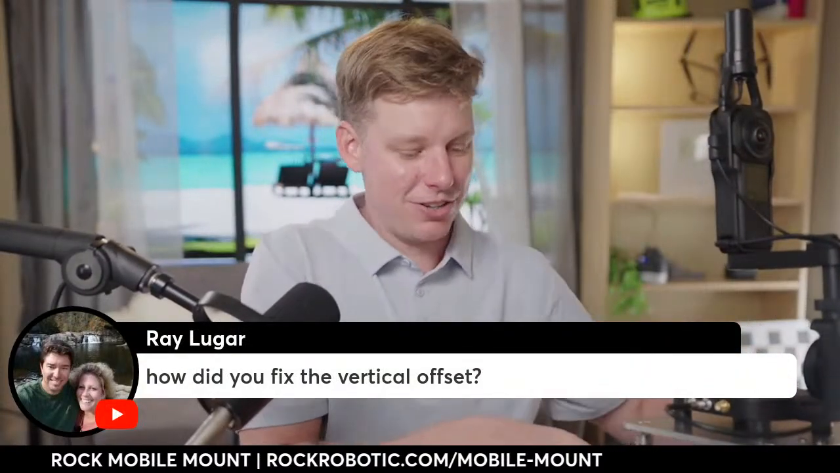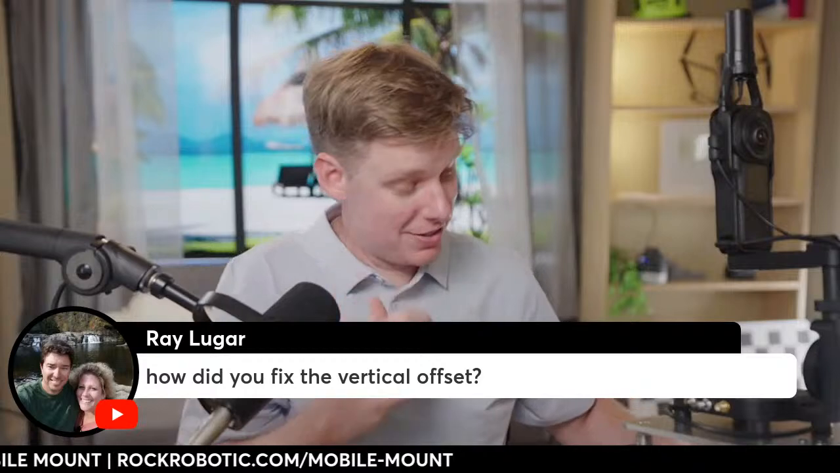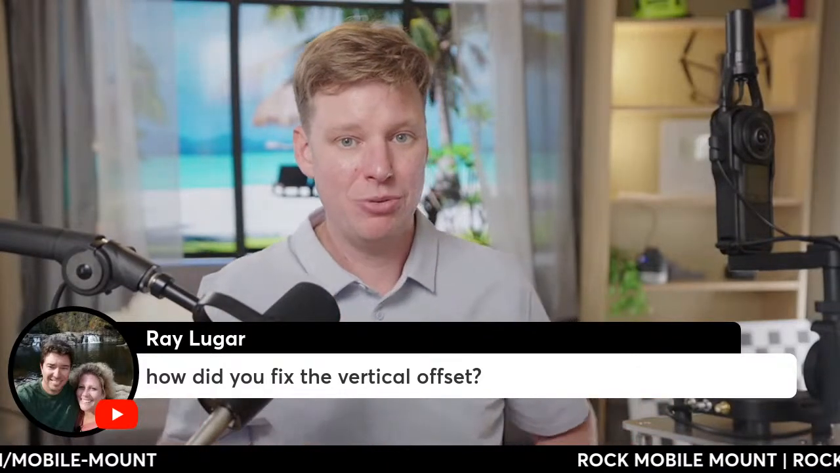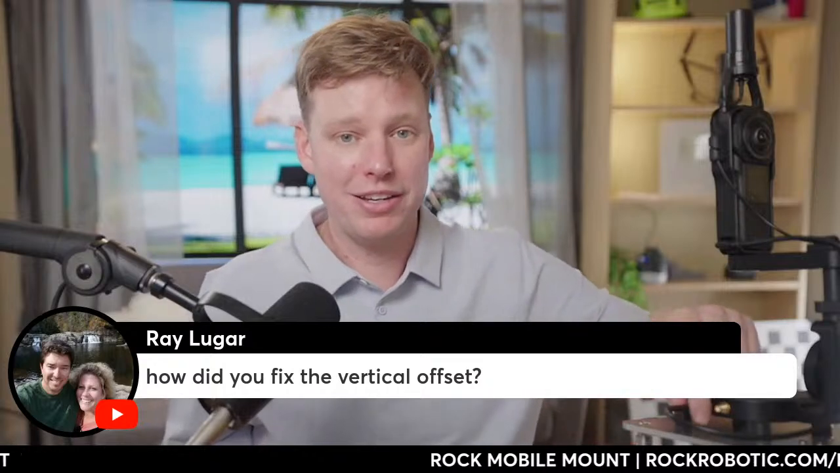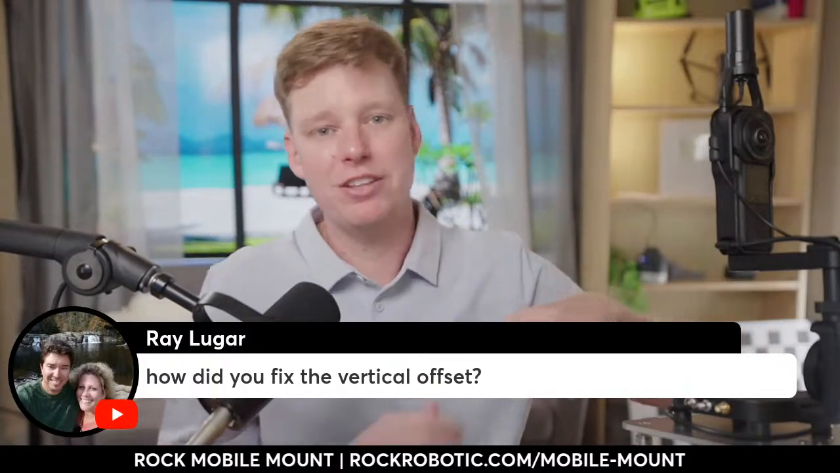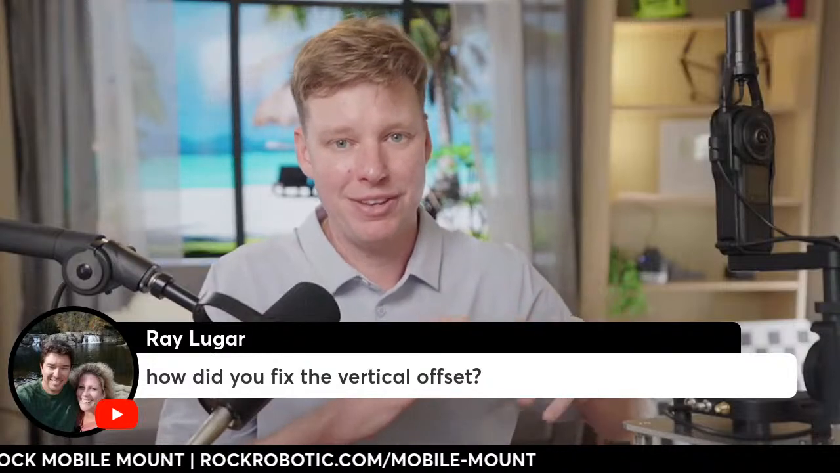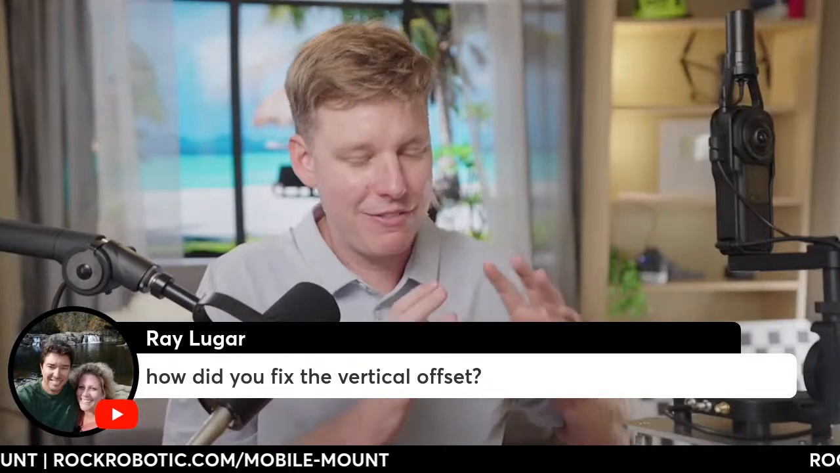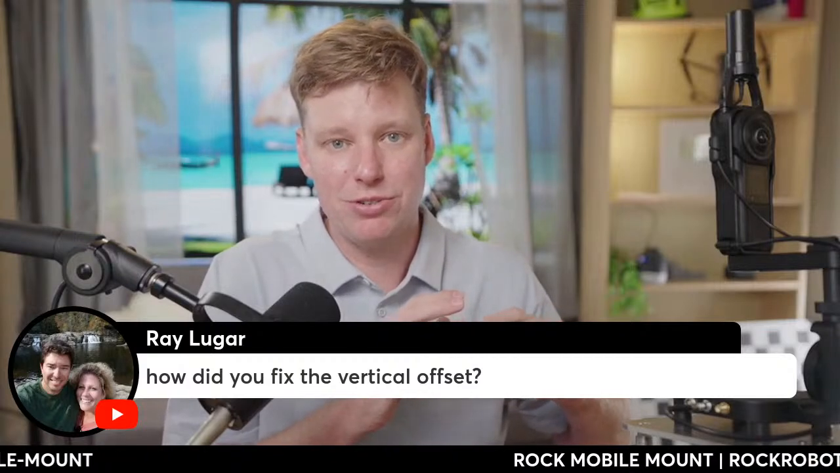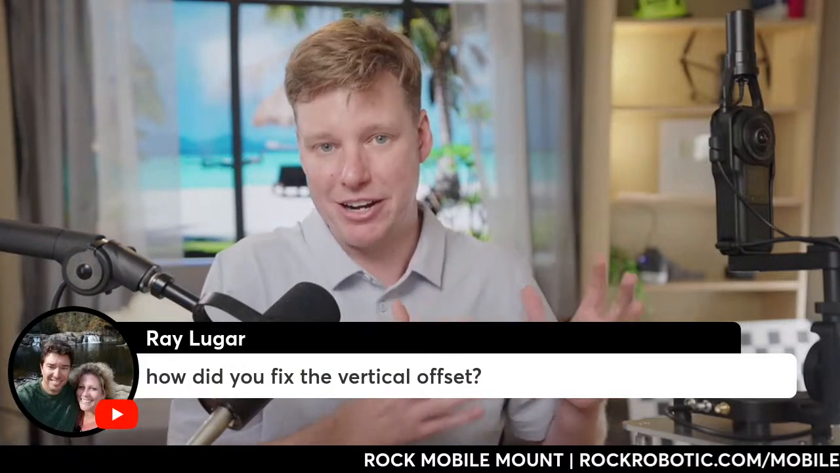How did you fix the vertical offset? Well, a few things. In the GNSS with the V2 upgrade, we did a lot of work on the quality of the actual GPS chip in there. You're measuring all these signal to noise ratios, you have multipath rejection, all this stuff happening on the chip level. So we dug really deep into that in order to get basically better data inherently.